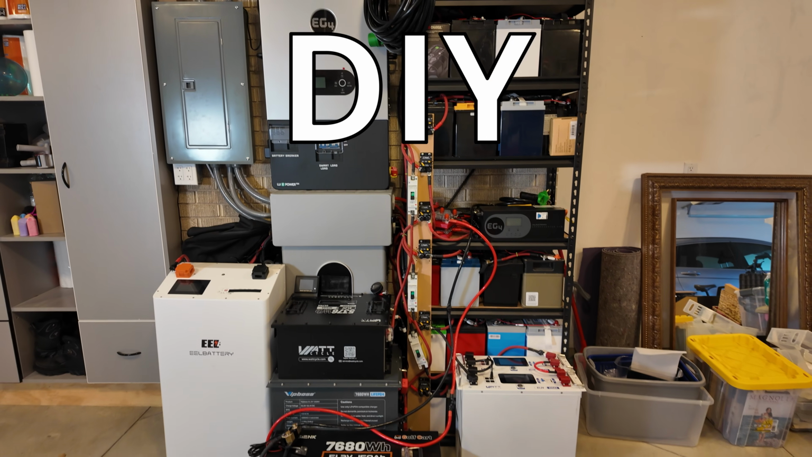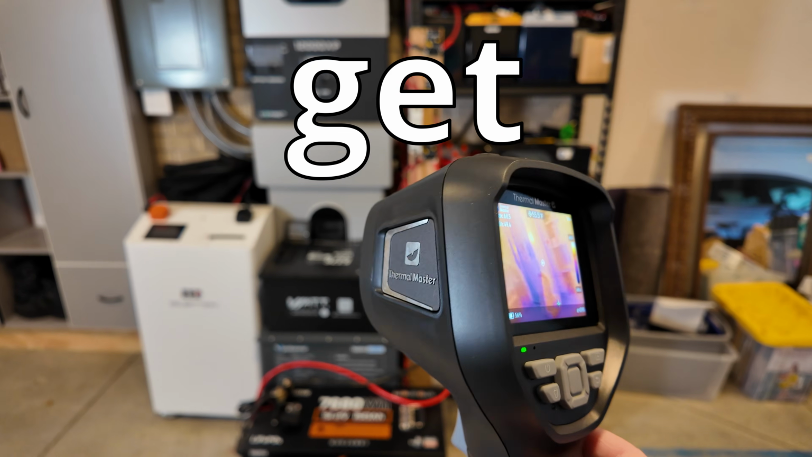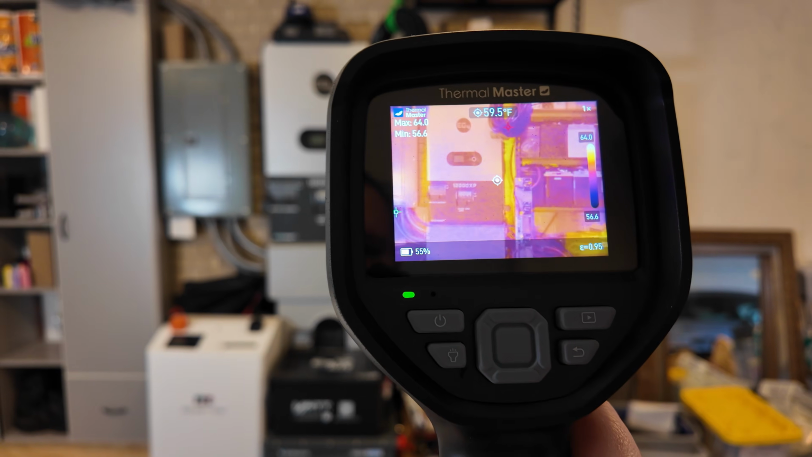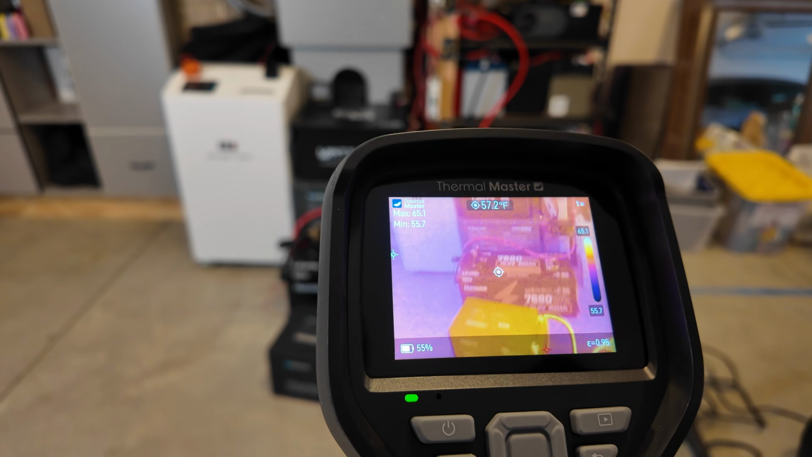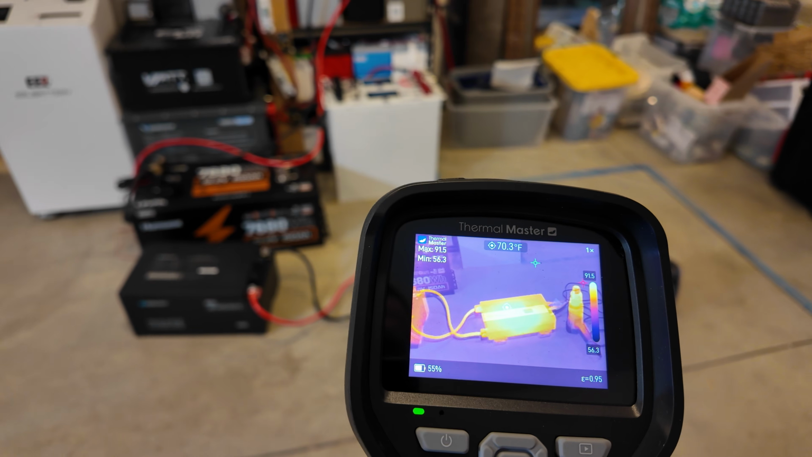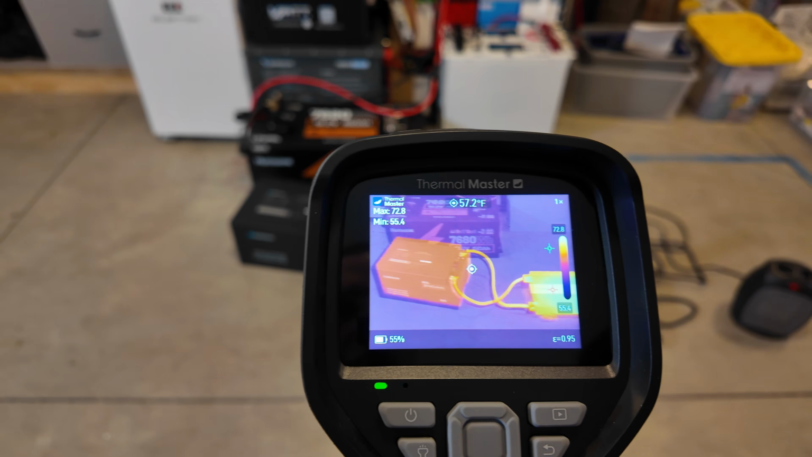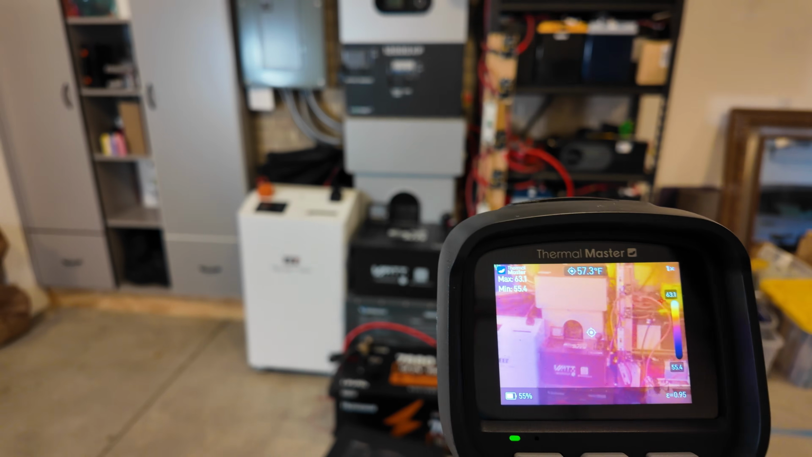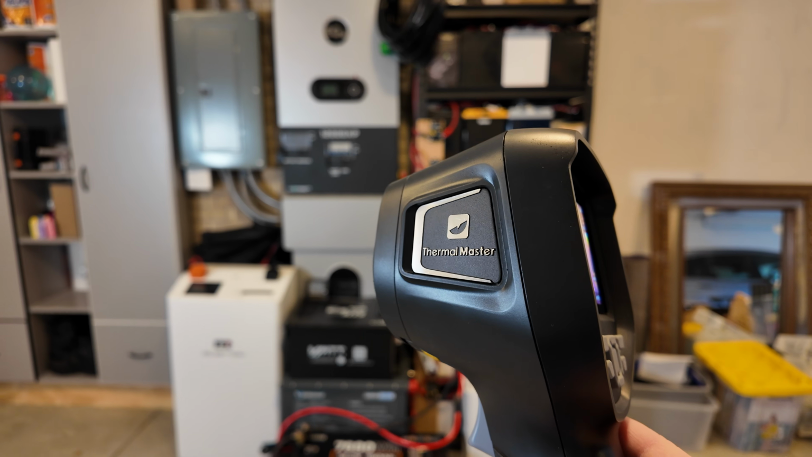If you guys are going to DIY any kind of power system, I'm of the opinion that you must get a thermal imaging camera. This is the cheapest fire insurance you can possibly get. In a nutshell, you are able to scan your system while it's under heavy load and find in a matter of seconds anything that is exceptionally hot or dangerous. Your eyes cannot see heat, but they can through the lens of a thermal imaging camera. And so you can catch problems and issues with your wiring, with your setup, and correct them in seconds. You can't put a price on peace of mind and safety.